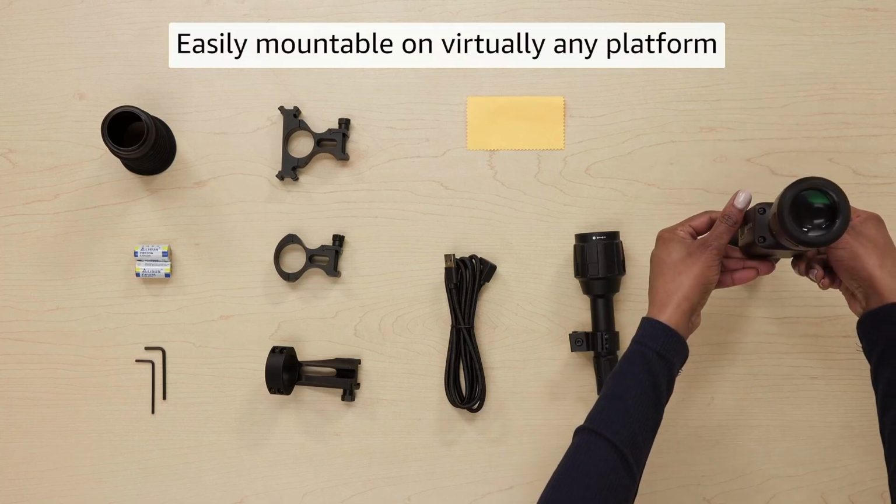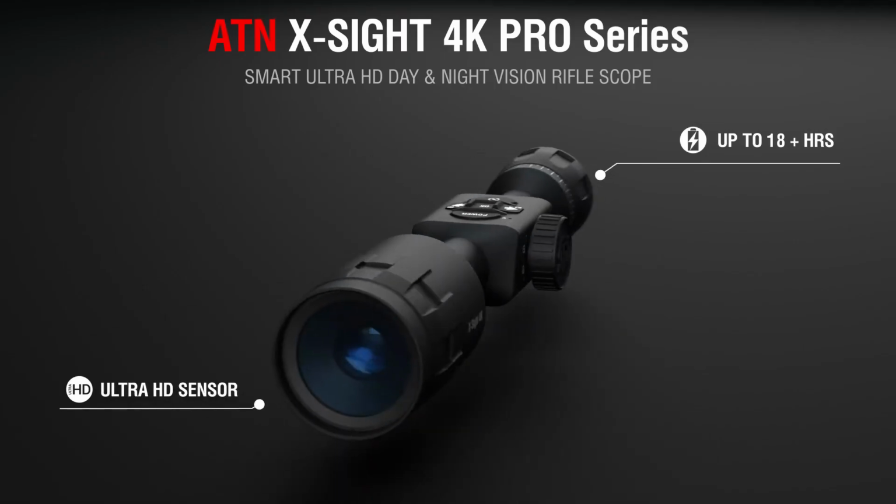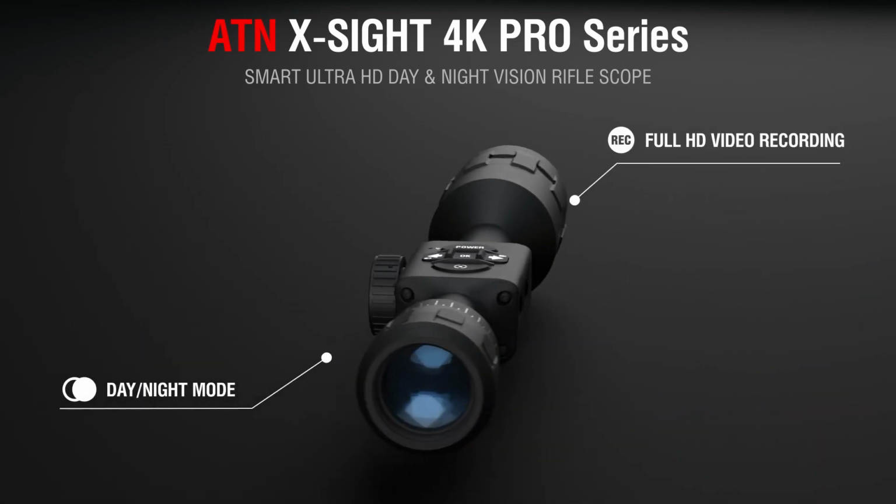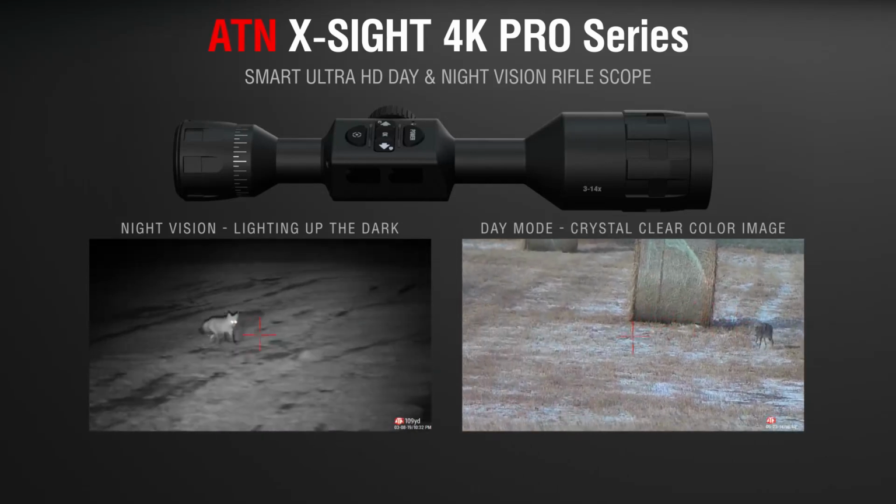Lack of heat signatures. Night vision scopes don't detect heat signatures, meaning you won't be able to easily spot animals hidden in thick brush. If you're relying on night vision alone, animals that are cleverly hiding will be much harder to spot.